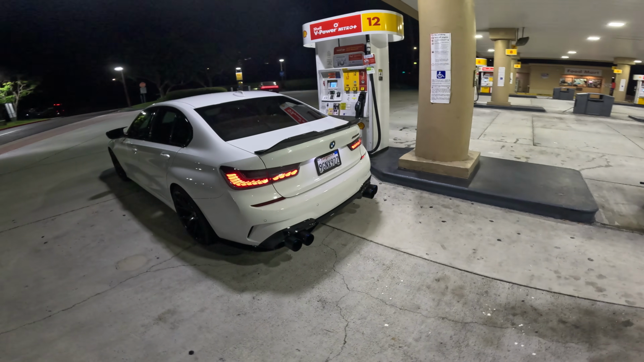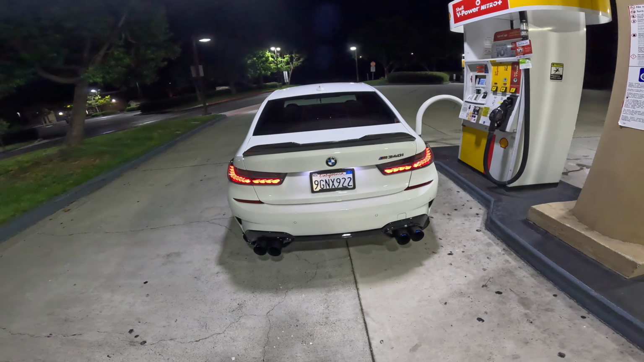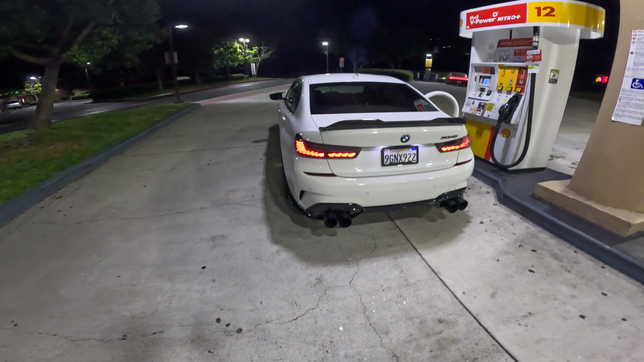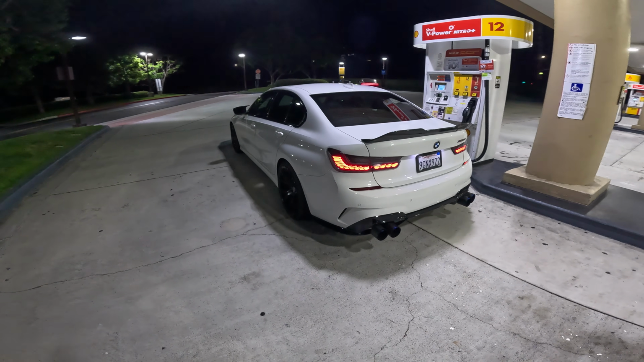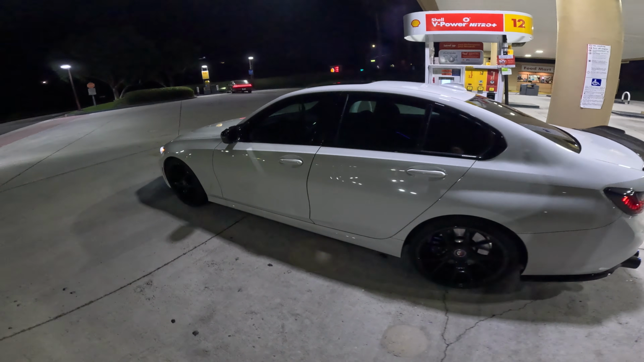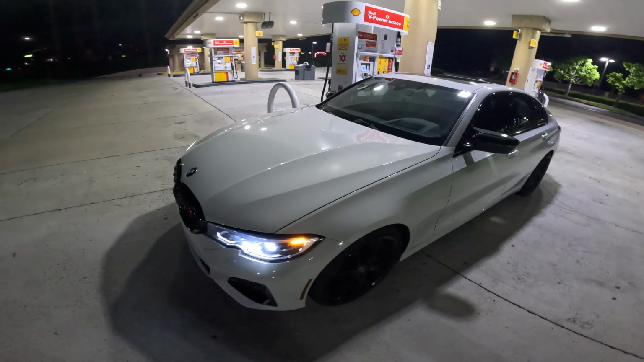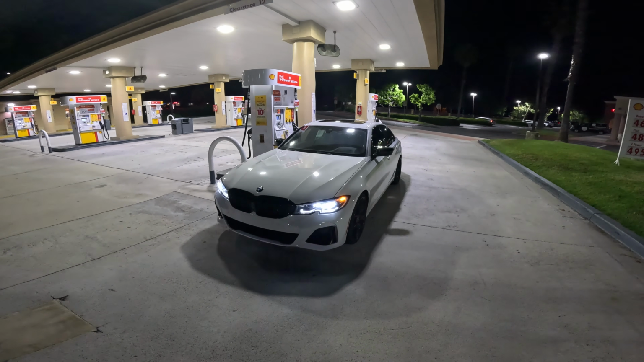She's a beauty. A lot of people don't like the clear GTS taillights, but I think they look pretty nice, especially with a little tint on them. I don't think you can go wrong with this car, especially with the gas station lighting bussin' right now. And she's freshly washed. She looks really good right now.